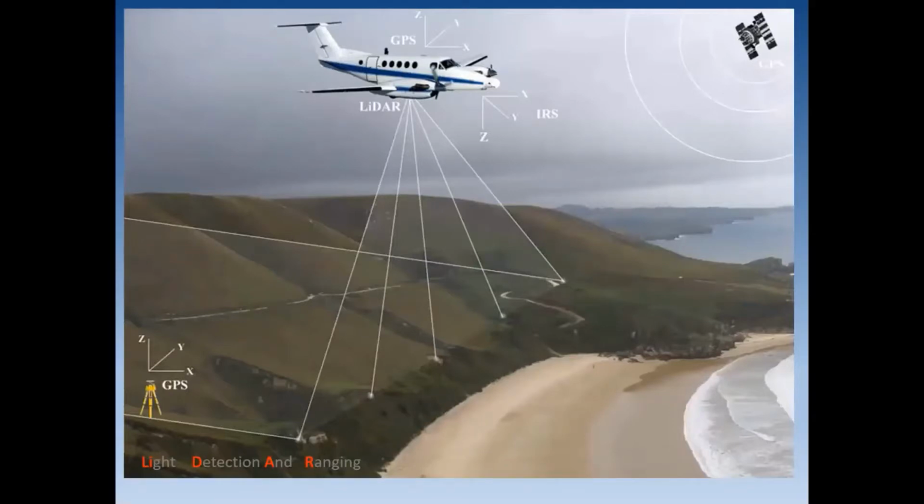So here's a picture of a light aircraft with a LiDAR scanner firing a laser pulse at the ground. Those pulses get to the ground and then come back to it, and it records the time taken. And all the time the aircraft's position and the position of the scanner is located with satellites, so we know exactly where it is.